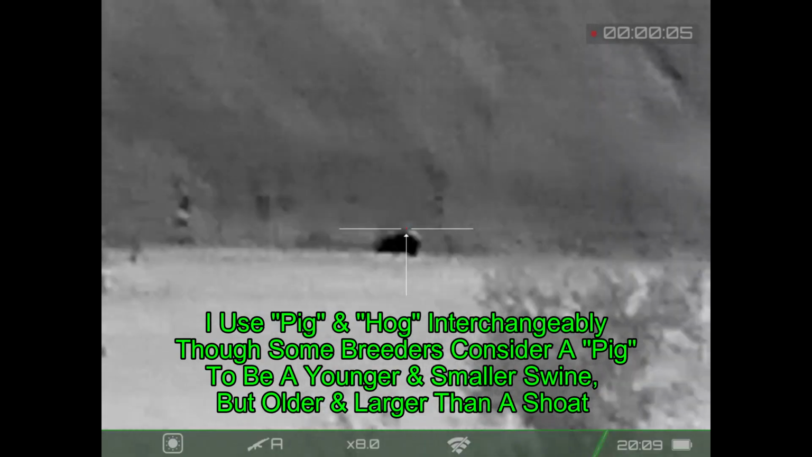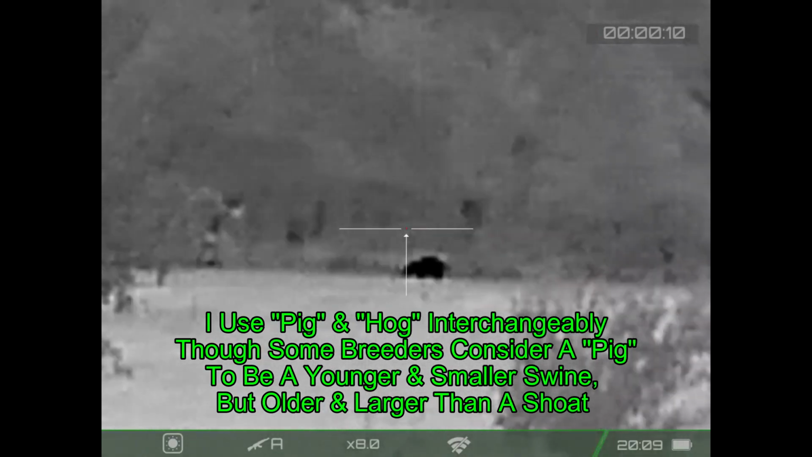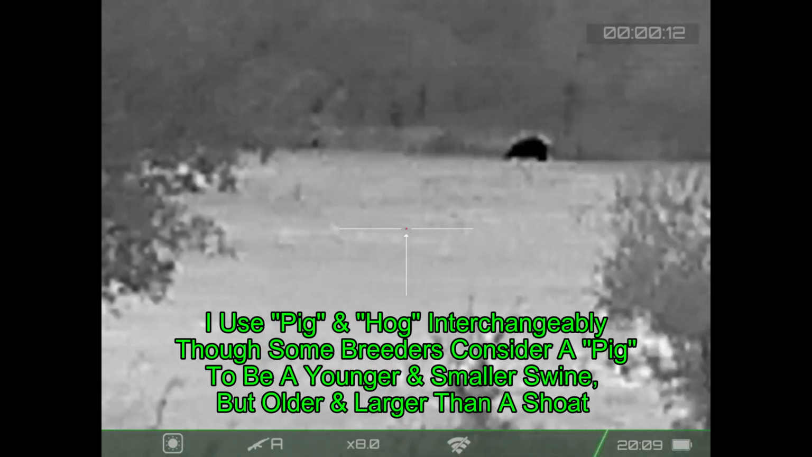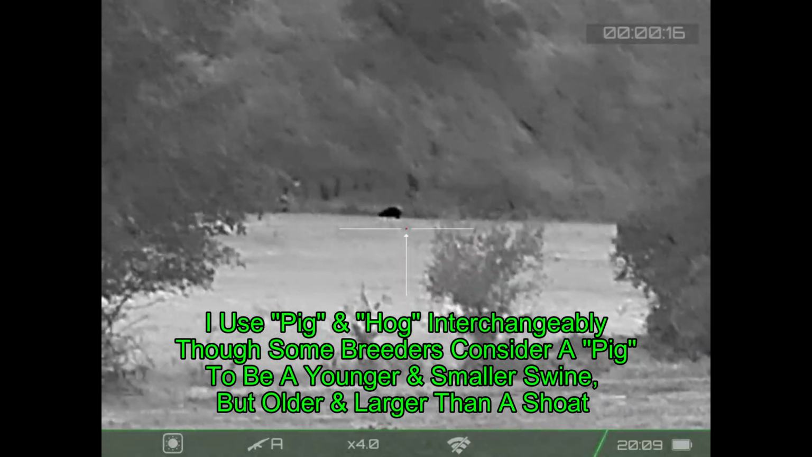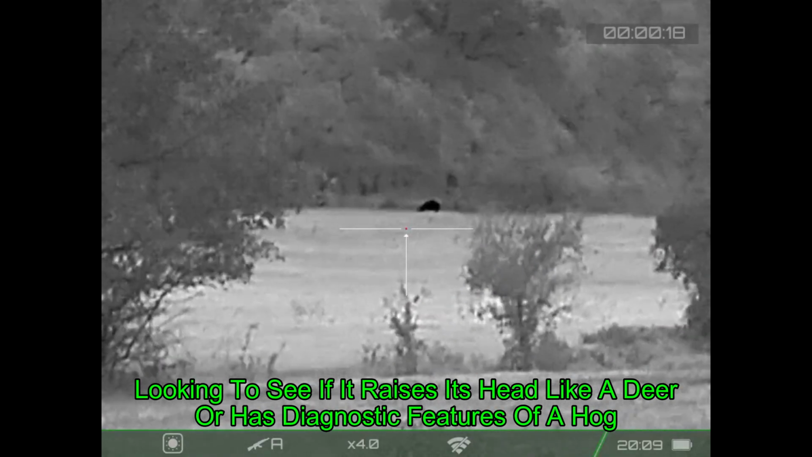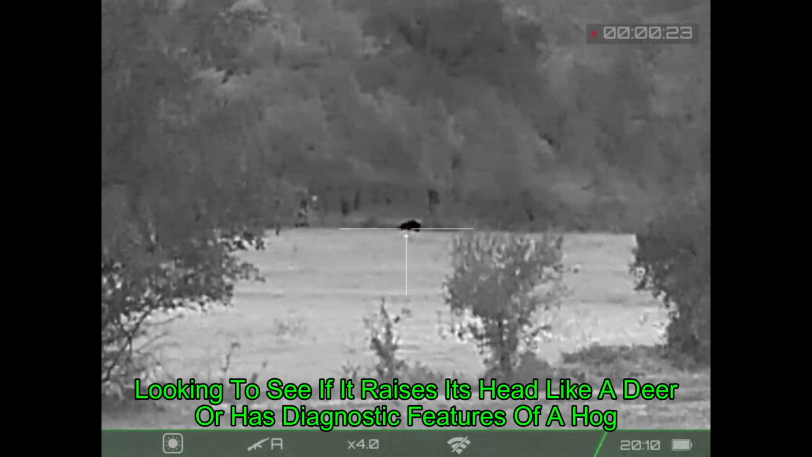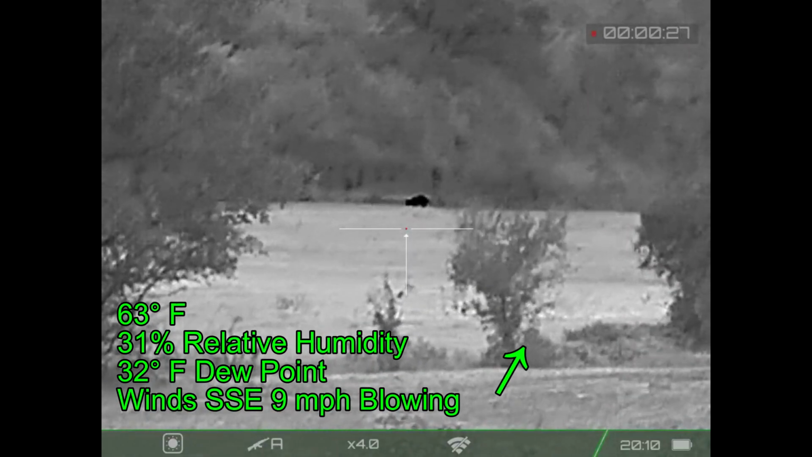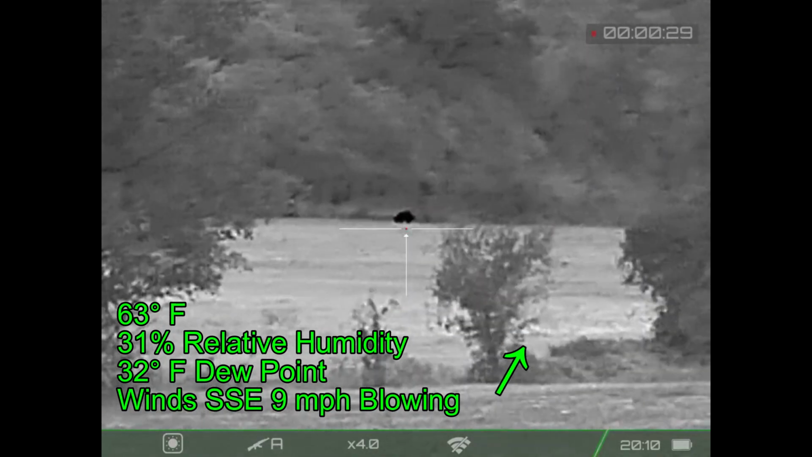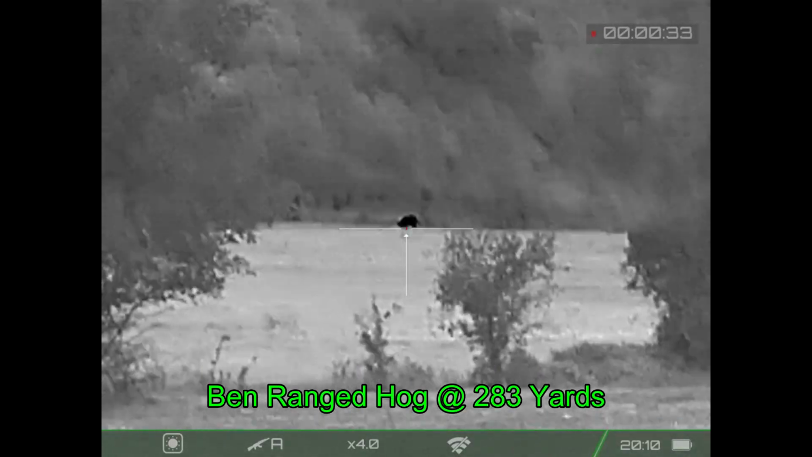I think we have our first pig of the night. Waiting to see if it raises its head, to see if it's a deer. Waiting to see it move. I think that's going to be a pig.